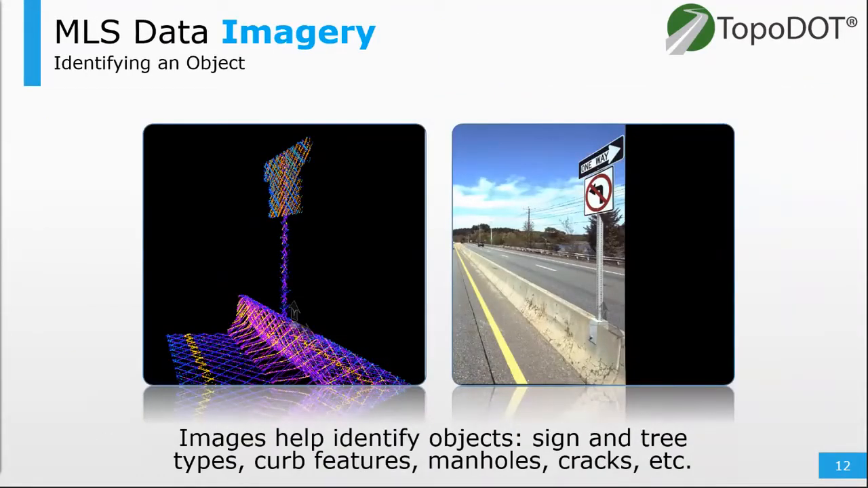The alignment is important because imagery is going to help us identify objects found within the point cloud. If you don't have imagery, you won't be able to determine sign type, cracks, manholes, those smaller details that aren't going to be available in the point cloud itself. Or you won't be able to identify most flat objects.